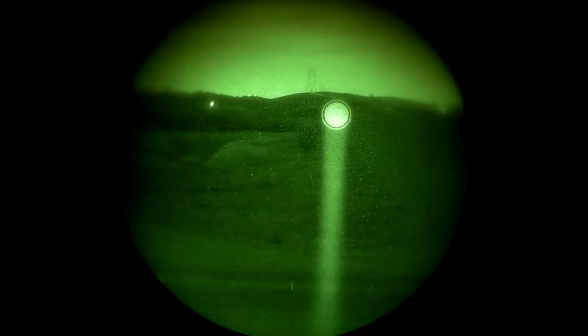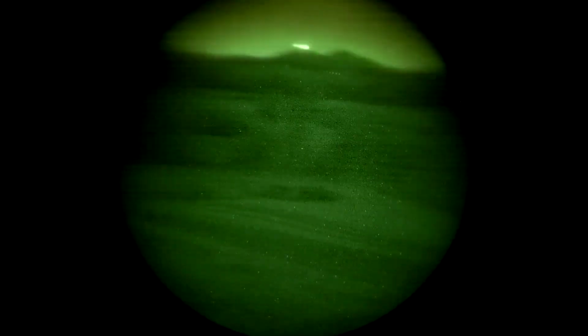High, low. All right, so 5x magnifier. What's going on? Here's the NGAL at about 500 plus yards. Here's the MAWL-DA. Much better.